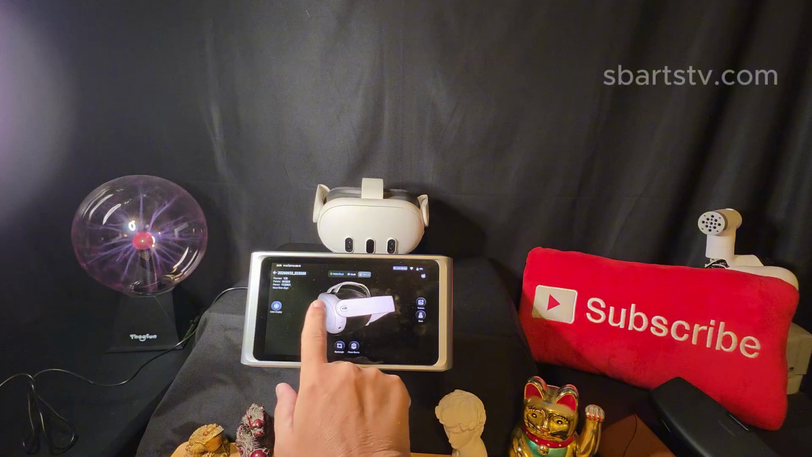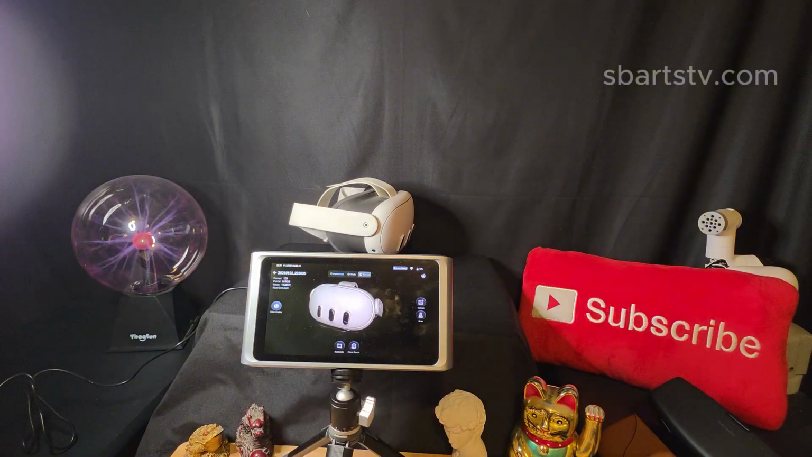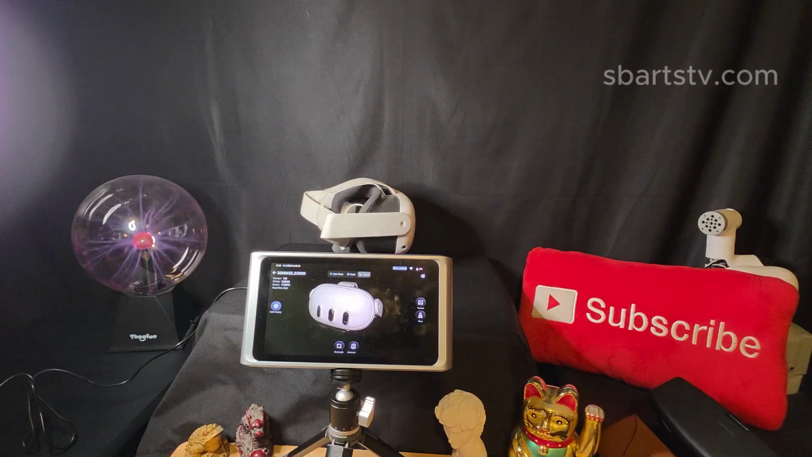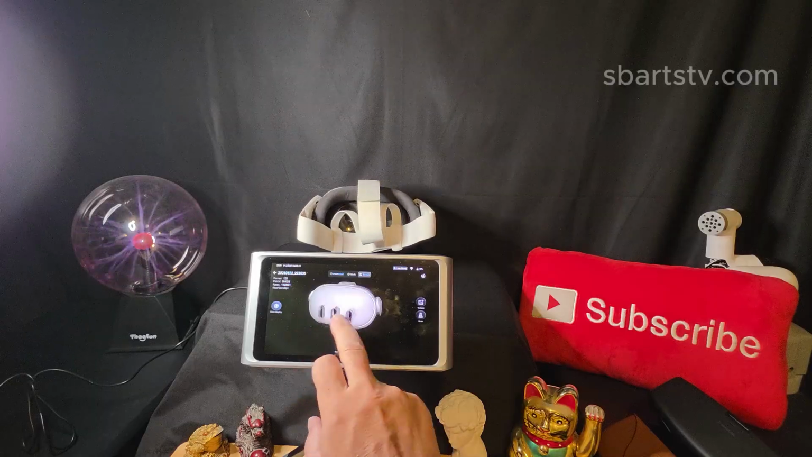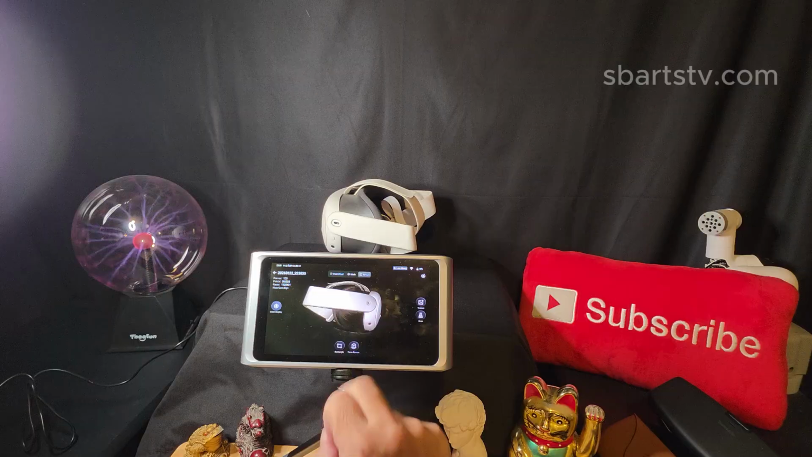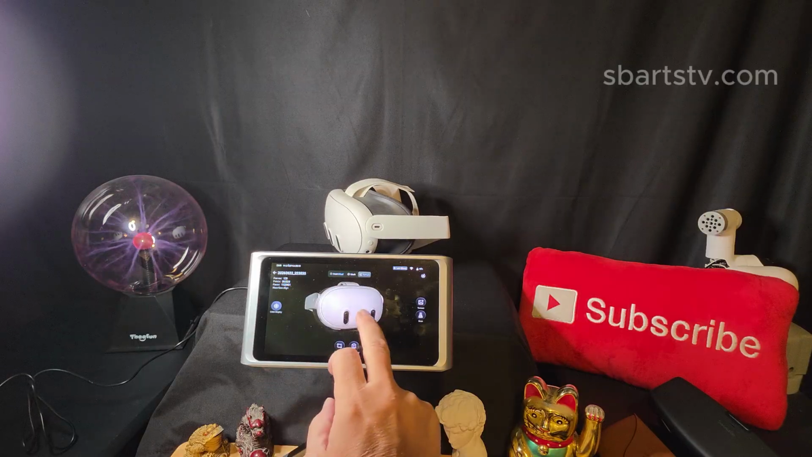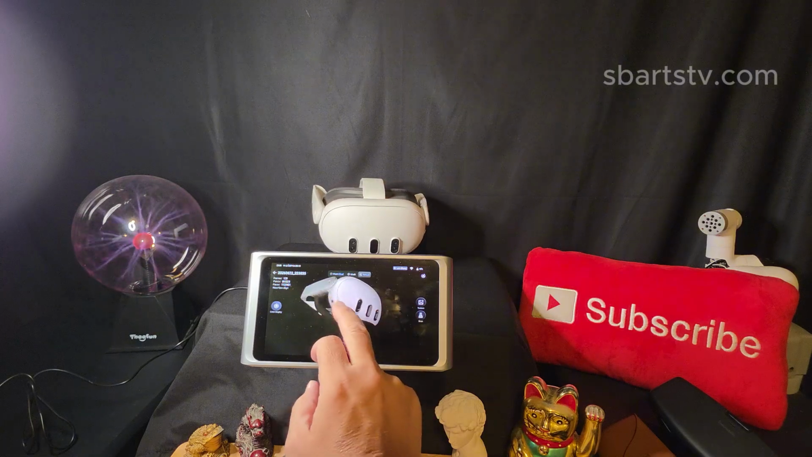You see that? So this is the best actual scan of scanning all day and testing the device.